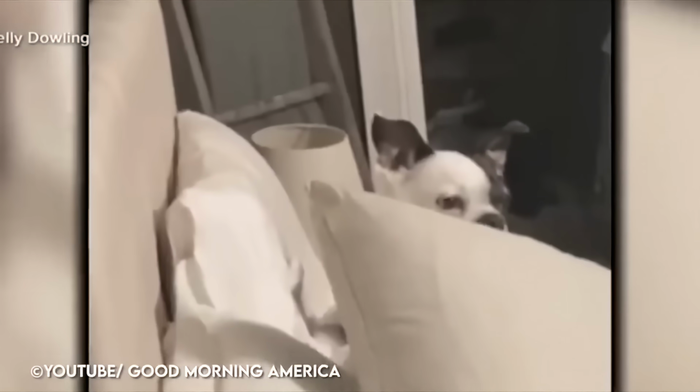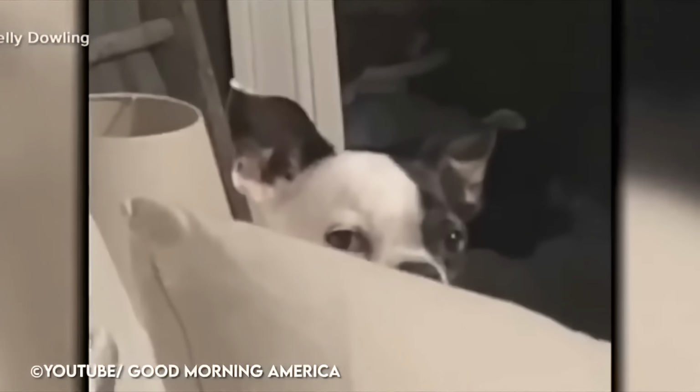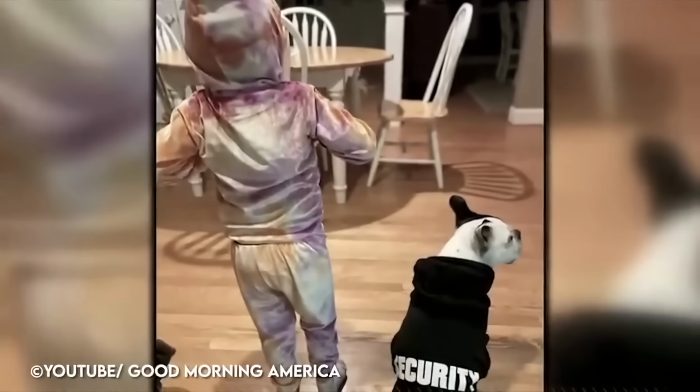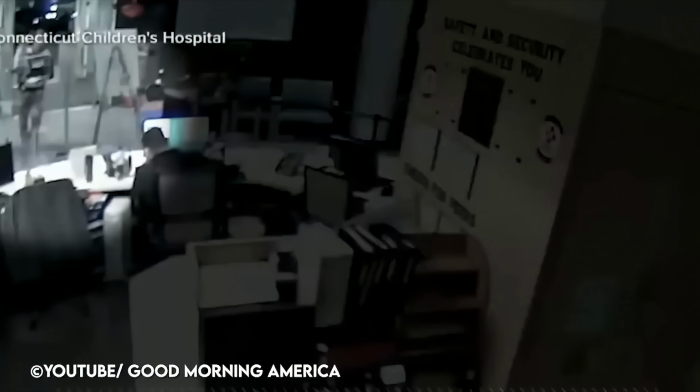It all started when Henry began acting a little strange. The baby was sleeping, but Henry wouldn't leave her be, something he normally doesn't do. Kelly and her husband explained that every time they shooed Henry out of the baby's room, once they turned their backs, he would go right back in there. Now he was starting to bark and be more persistent. He wouldn't leave her side.